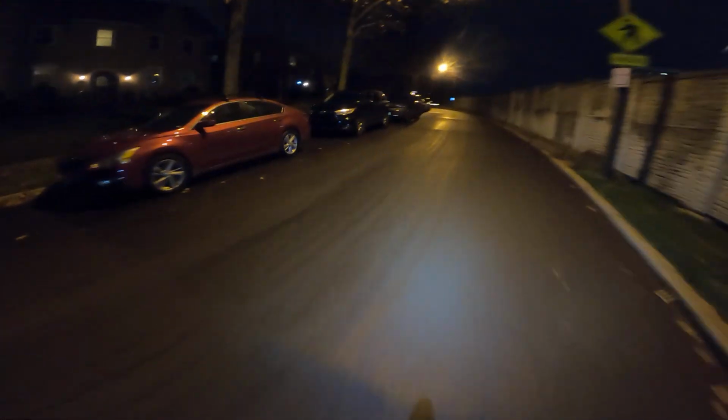I don't know if the downtown area has Christmas lights or not. It's been a while since I've been in the downtown area over here at night. I mean, except for the morning, but I don't think they keep the lights on all night. Let's go see. Got some lights right here. I don't know if that's a house or what that is. Not really Christmas lights, but whatever. Well, maybe it is Christmas lights, I don't know.